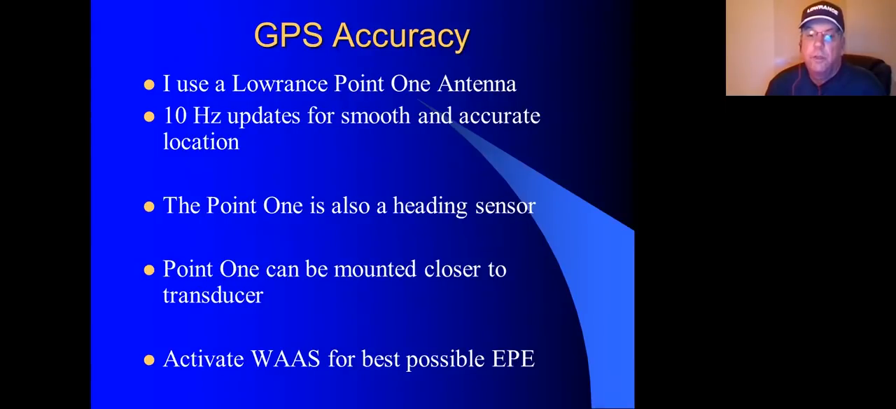Another thing to remember when you're setting up your GPS, most of these units have WAAS on them, and if you can turn that on, your EPE, which is your estimated position error, is going to drop significantly. Again, we're trying to limit factors to make what we're seeing as far as our position as accurate as possible.